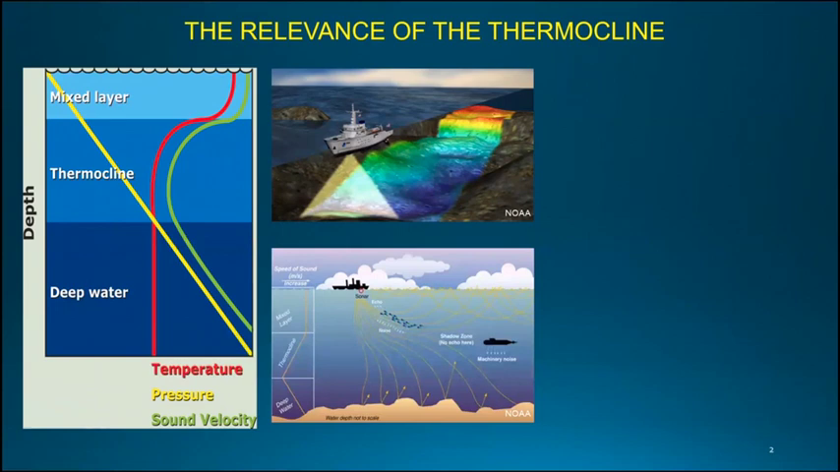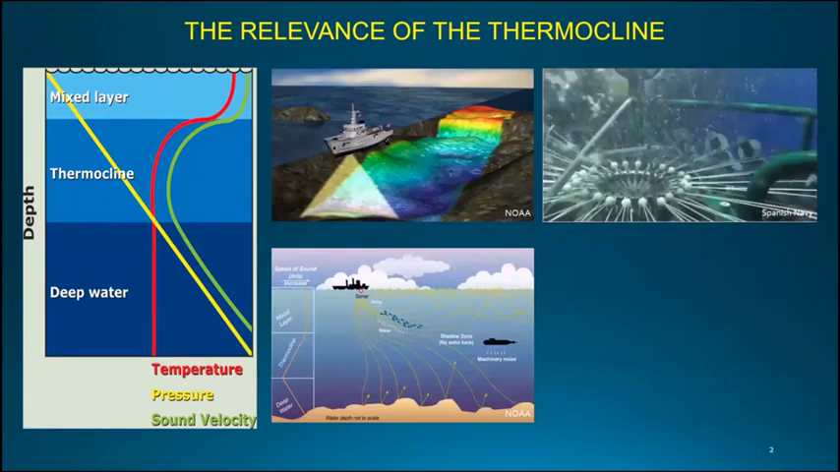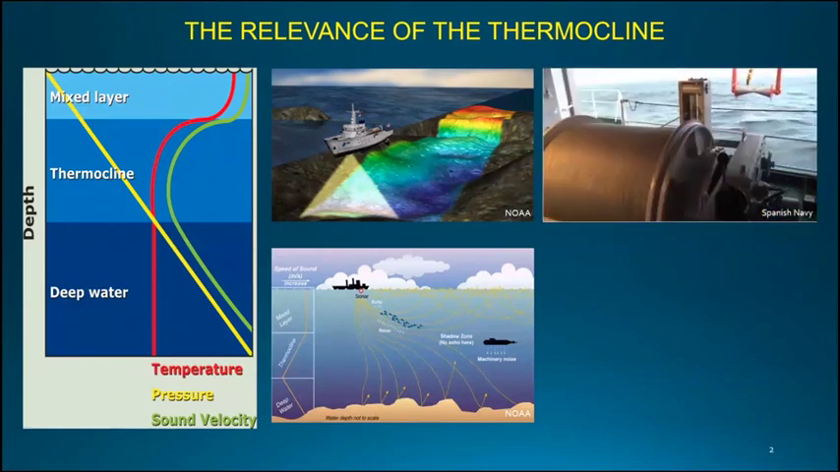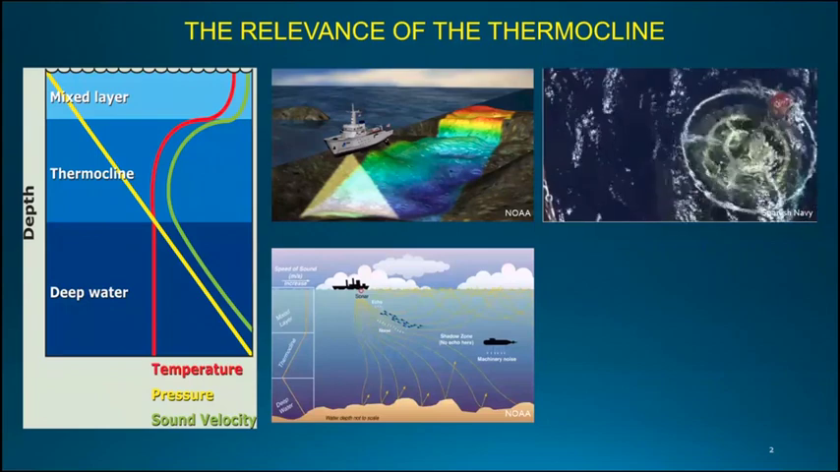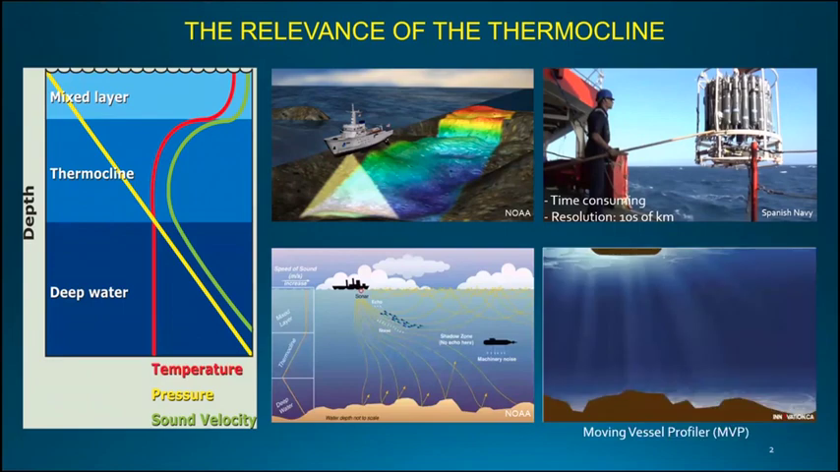in naval warfare. Normally, we take direct samples of the oceanographic variables in the water column using a ship. It's a stop. We lower a rosette full of instruments. We take it back to the surface and we analyze the information. It takes time, and we achieve spatial resolutions of about 30 to 60 kilometers because we are sampling every 3 or 6 hours. But also we can take samples on the way using a moving vessel profiler.